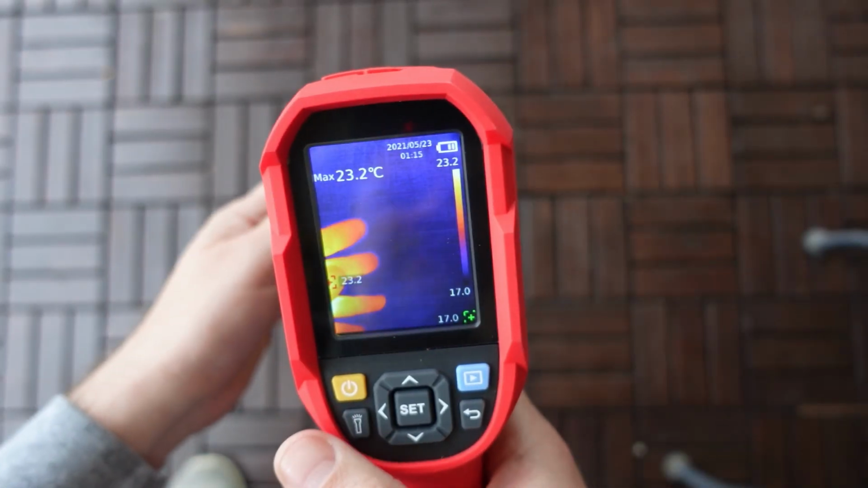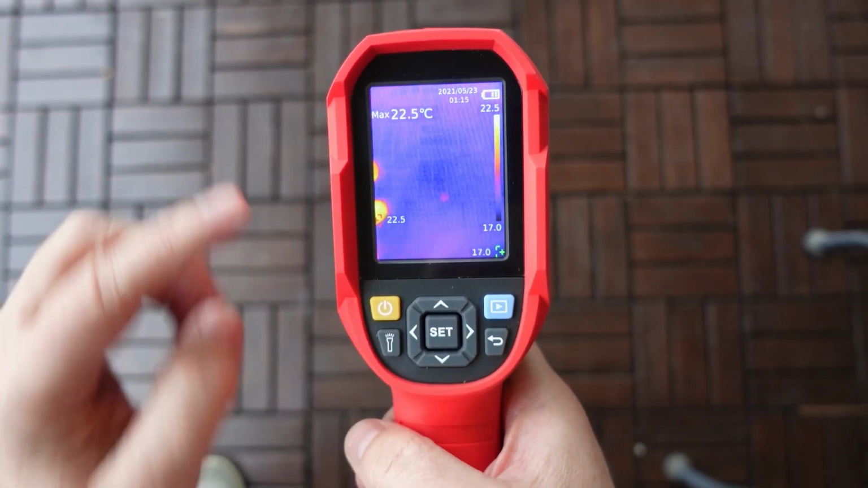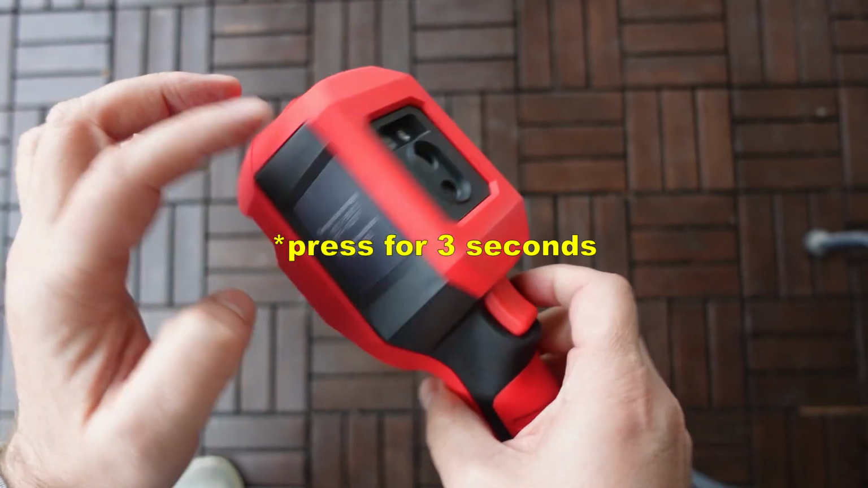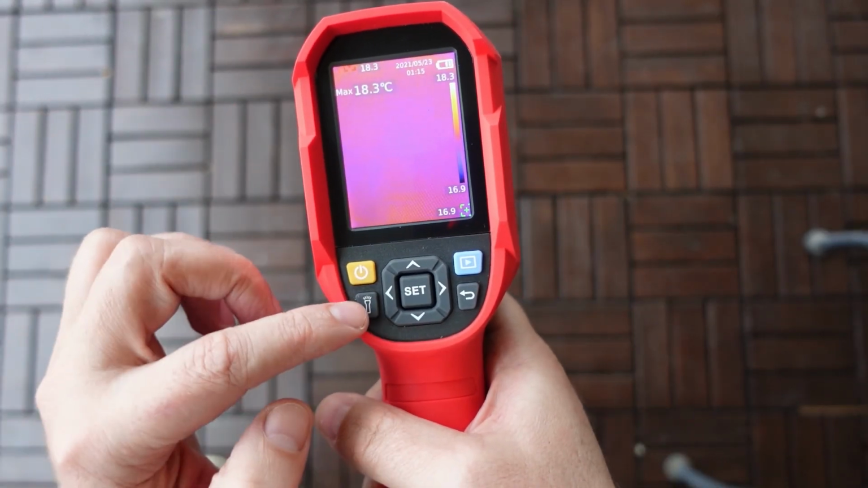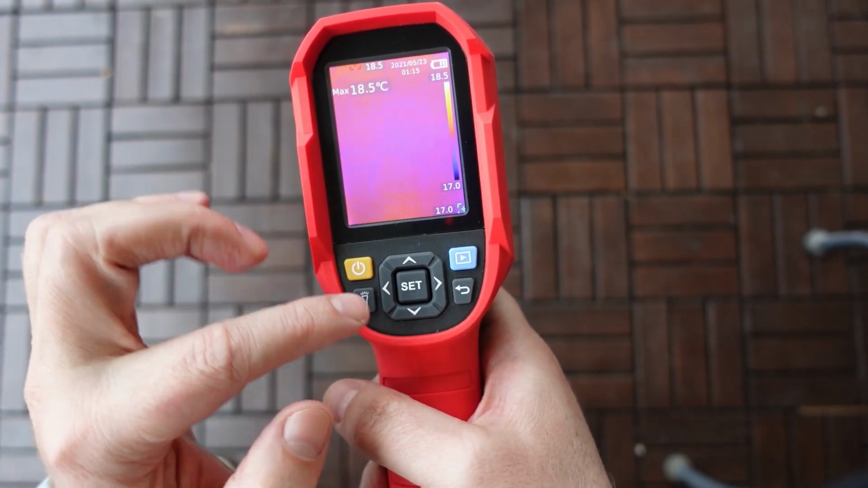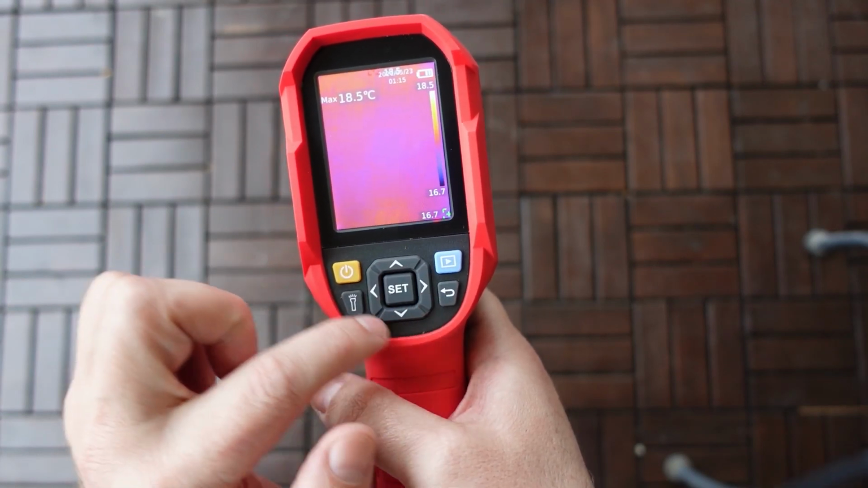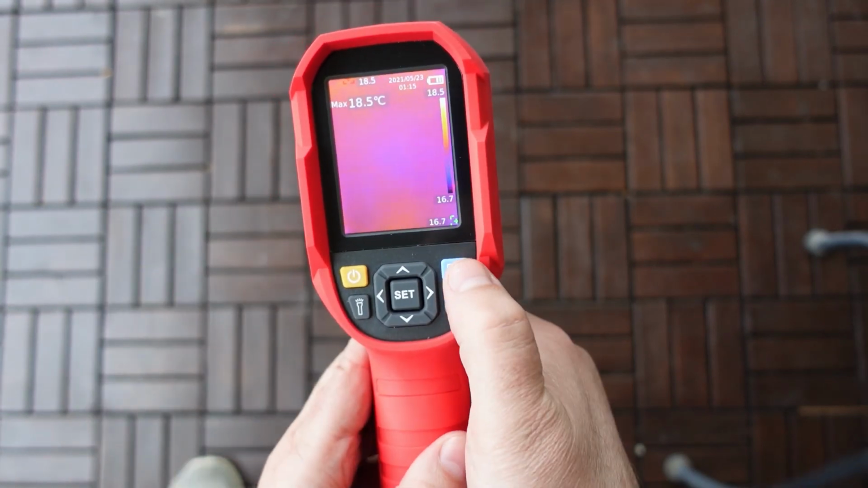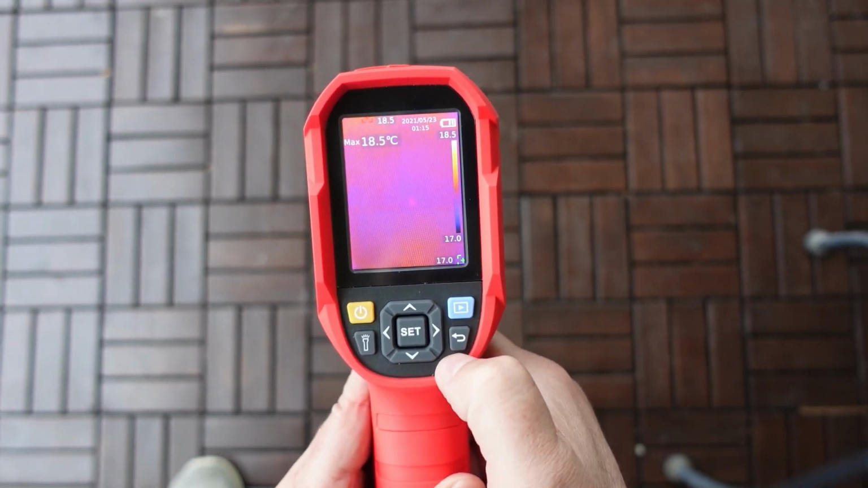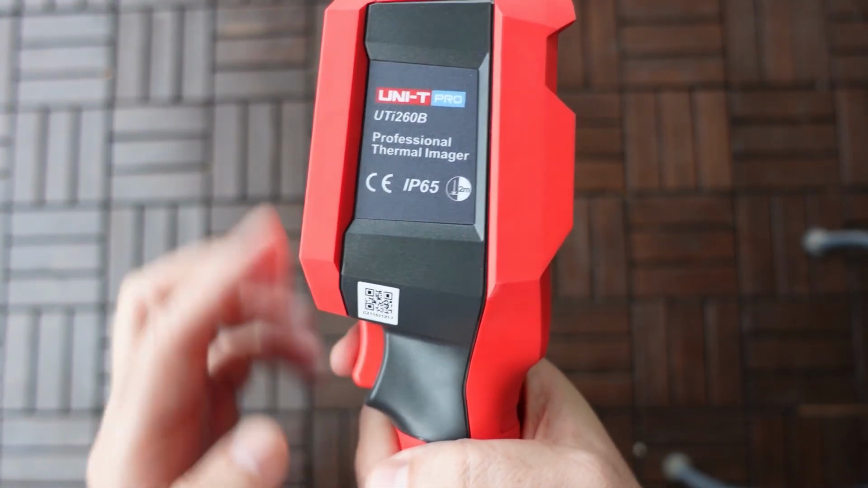Okay, I'm playing now with this camera for a while, so let's go through the menu. So this is the power button. With this I can enable the LED lights, but I don't really know when to use it. I mean, it doesn't help the thermal camera, maybe the basic camera when it's dark. With the set button I can enter into the main menu, and these are the cursors. This is the play button, so I can play the saved pictures, and this is the back button. And of course I have here the main shoot button.